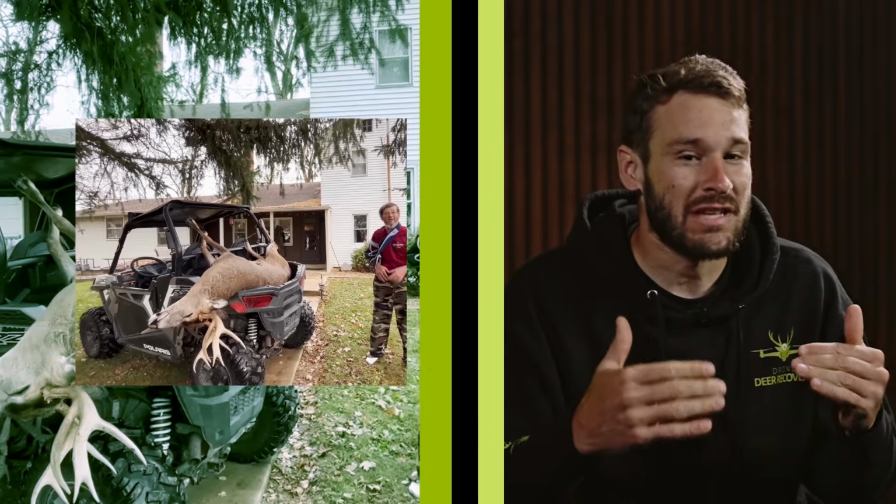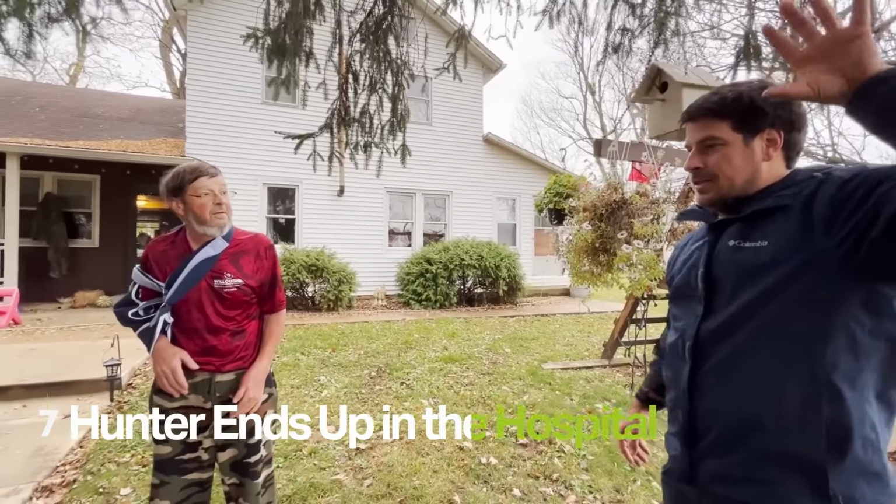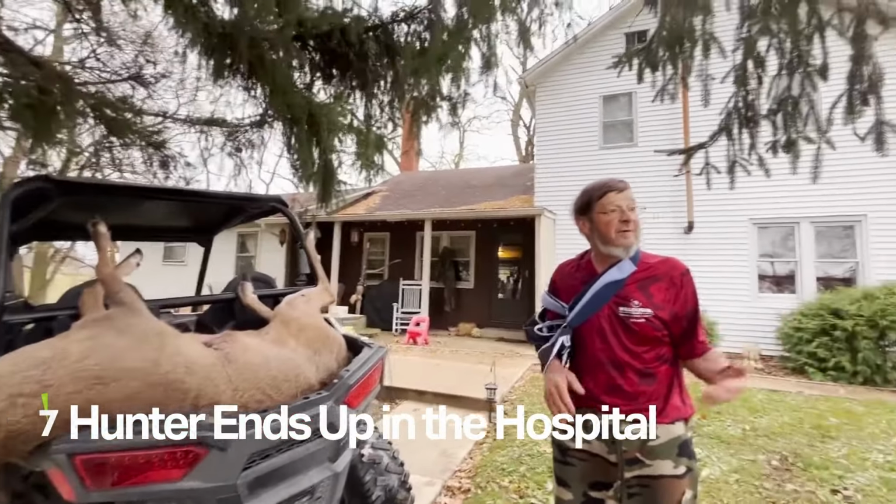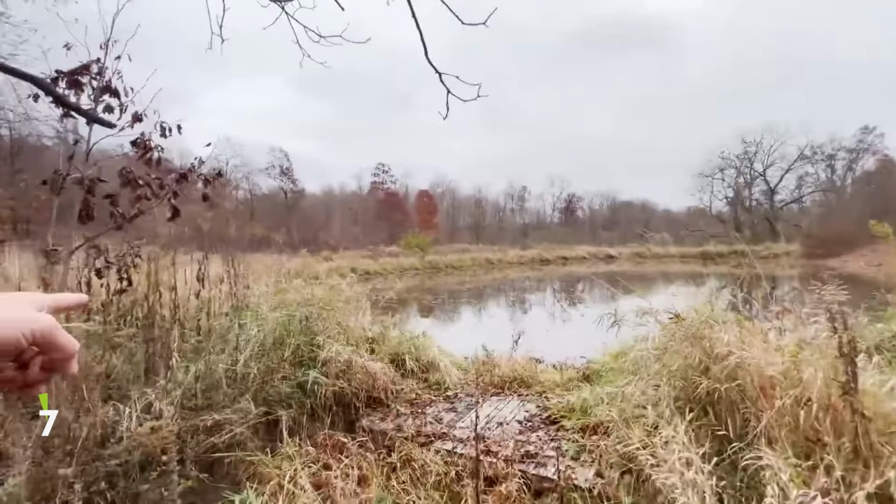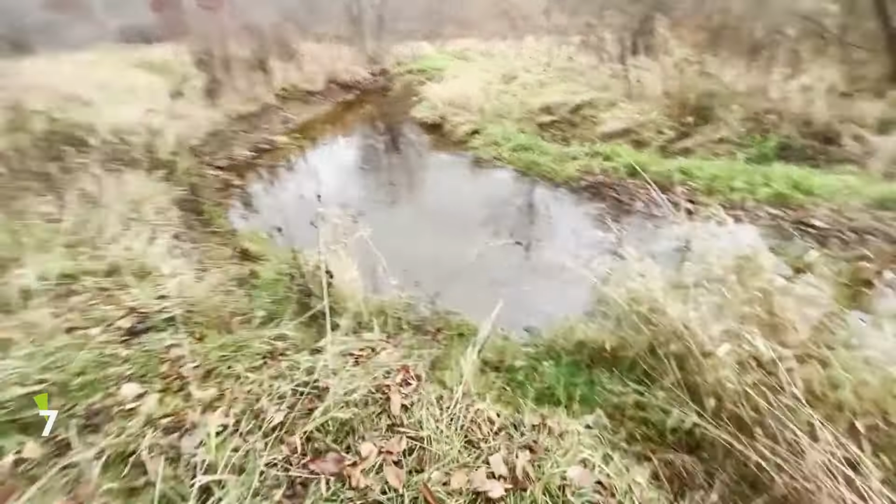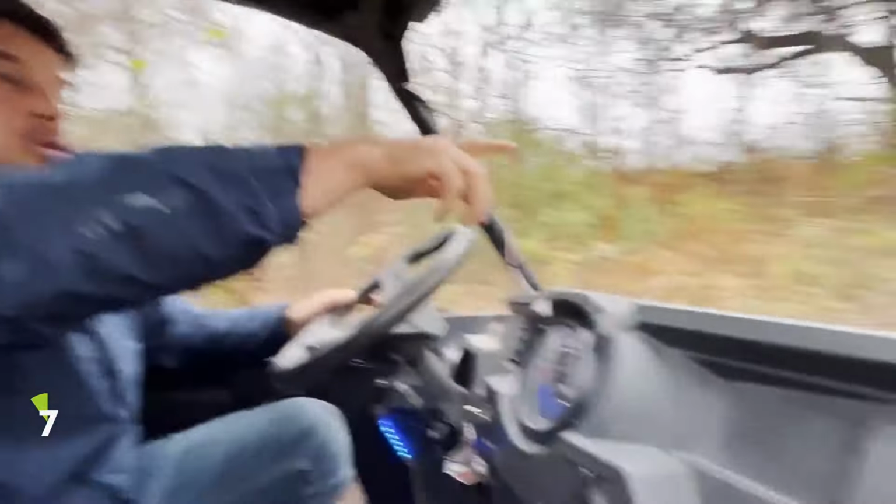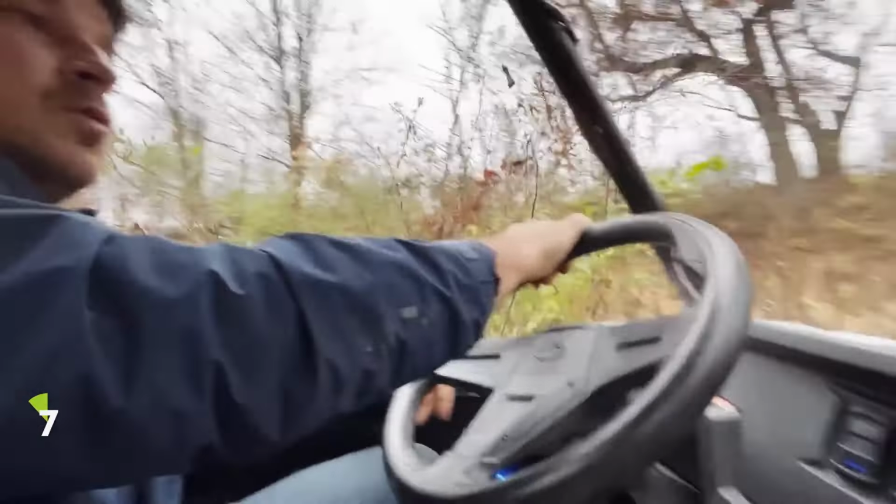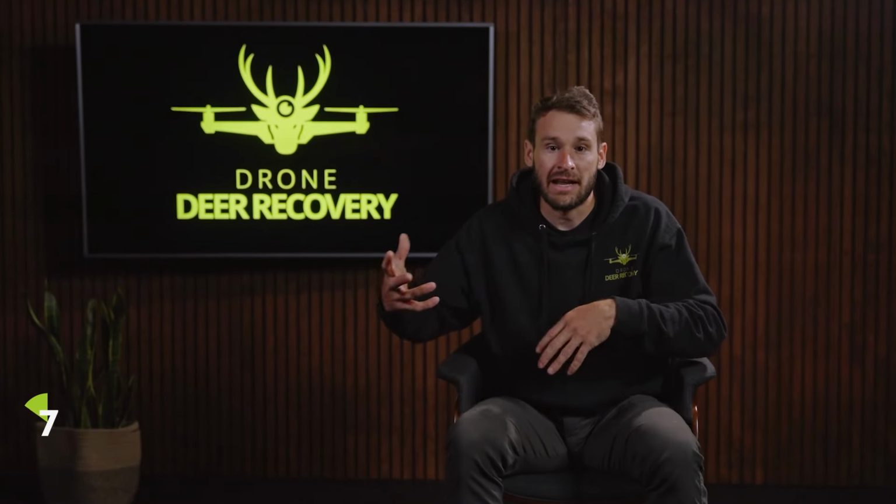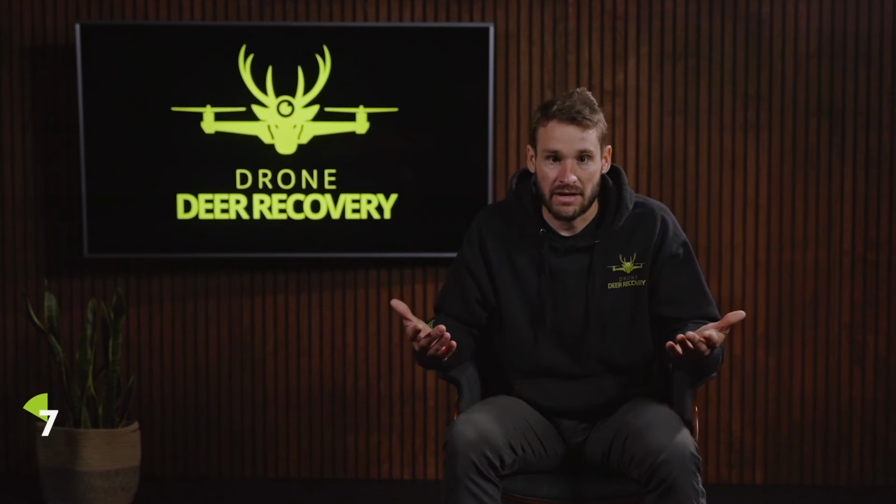Another exciting one for me was I was able to help this older gentleman recover his biggest buck he's ever shot. It was on the farm that he grew up on, I think it's been owned for 3 generations. Basically, the story goes, he hits a buck, they start tracking it, night falls, it starts raining, and they lose blood.